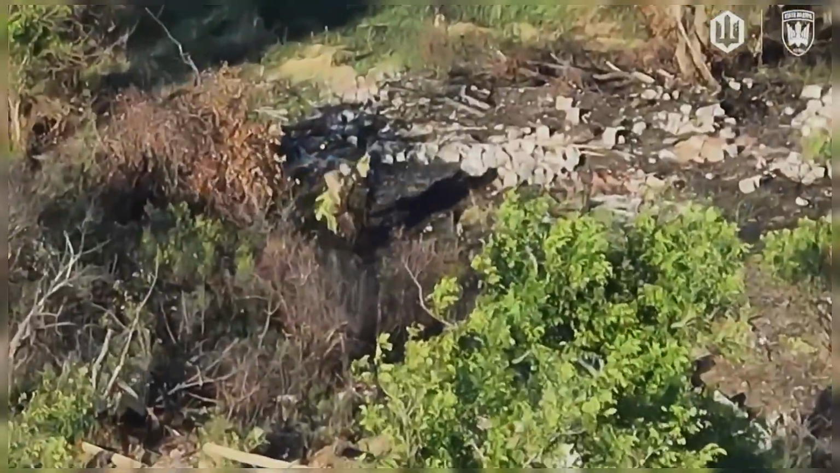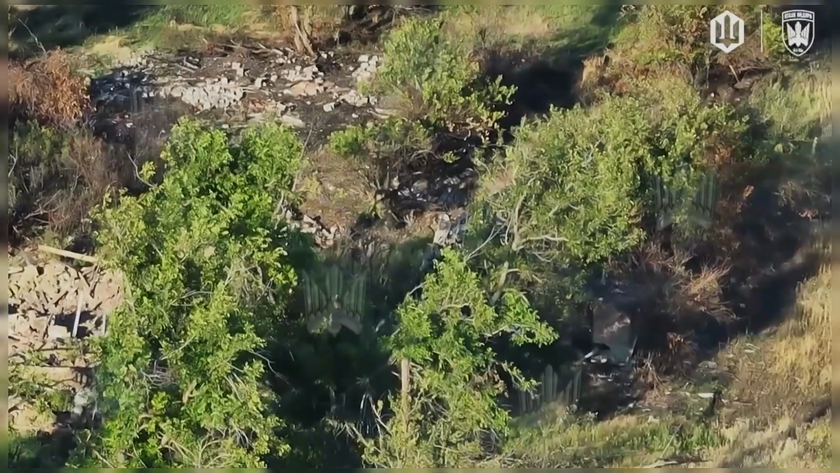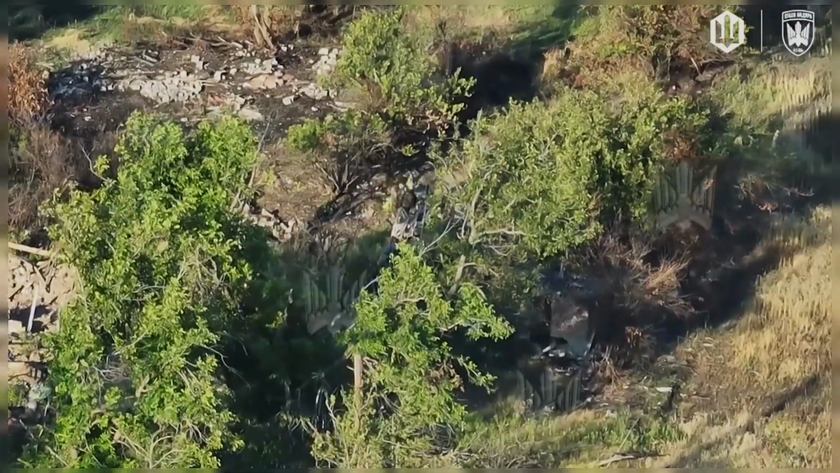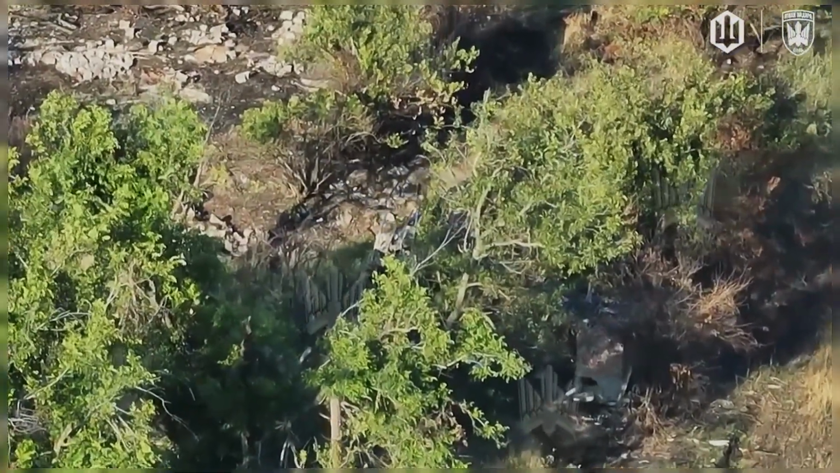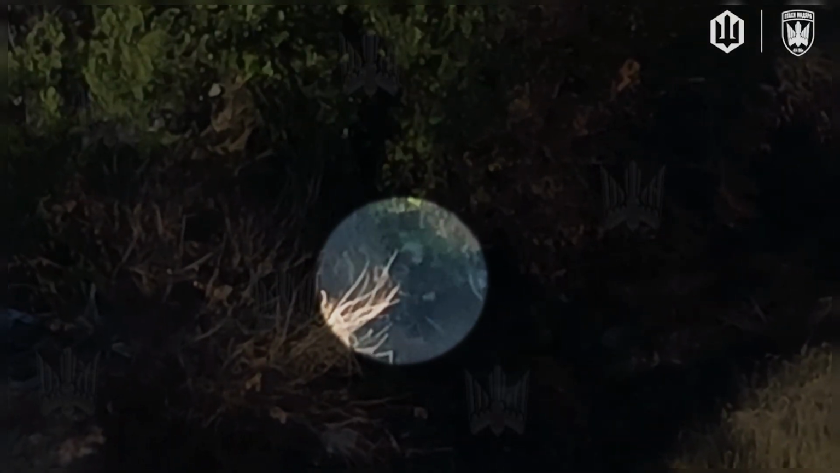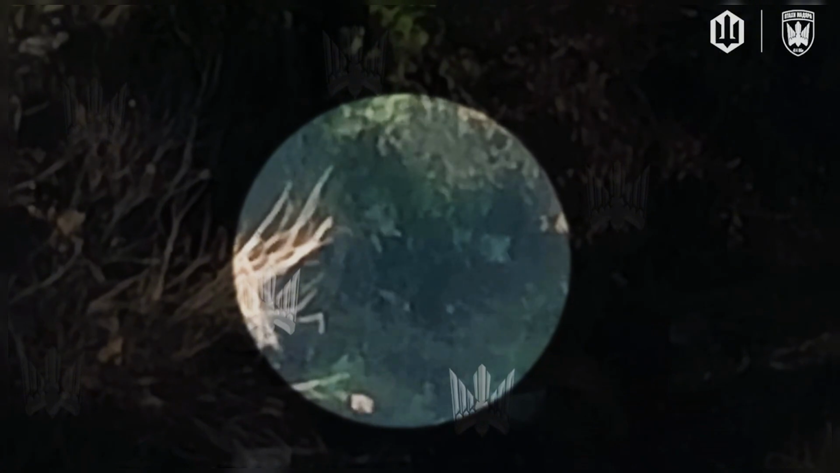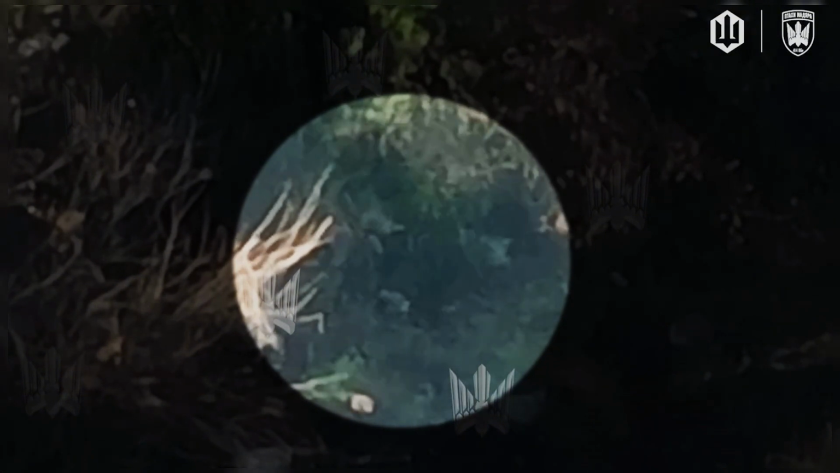Along a shaded forest trail, a group of Russian soldiers pauses to rest after a long march. One of them sits beneath a tree, removing his boots and gear. Unaware that a Ukrainian FPV drone has been watching from above, the operator waits patiently, observing every movement. When the soldier lifts his leg to stretch, the drone descends quietly, accelerating toward the target. By the time he notices, it is already too late. The impact is clean. The forest returns to silence.